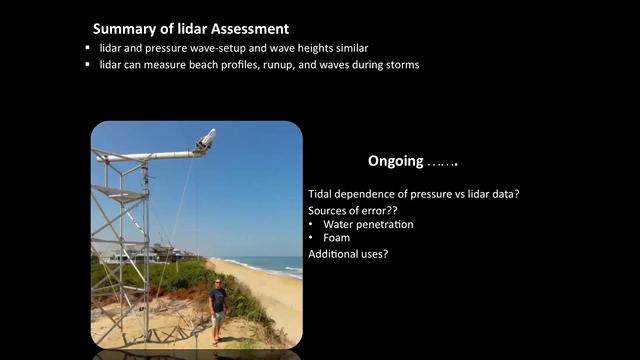So in summary for this evaluation of the hydrodynamics, the LiDAR and pressure estimated setup and wave heights are similar, few centimeter type differences. So we're going to use the LiDAR. We think we can use the LiDAR to look at simultaneously the dune erosion and the hydrodynamics during storm events. There is some ongoing work with the LiDAR technique, as I mentioned, trying to figure out this tidal dependence of the differences with the pressure for the sea swell waves.